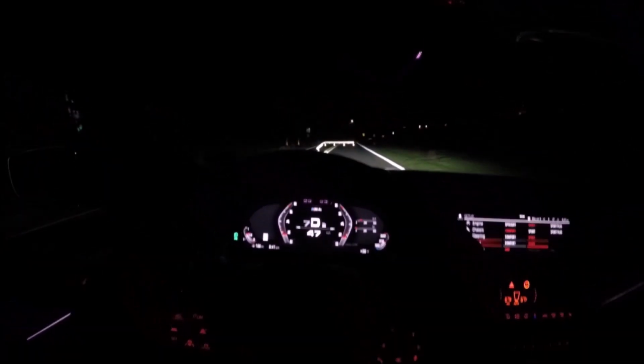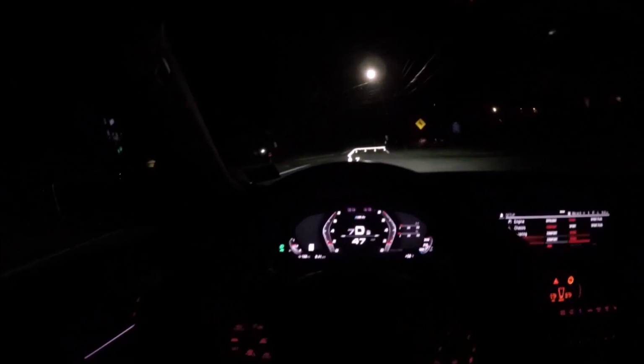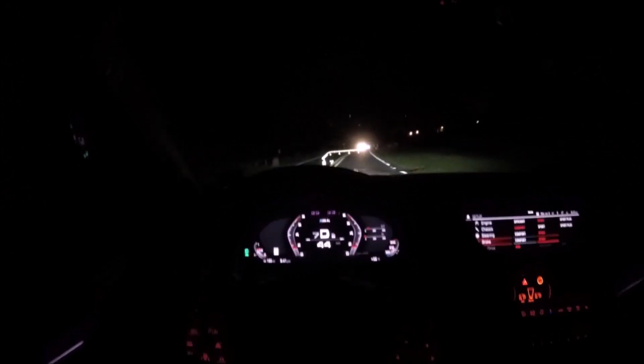Now the stereo is very good. I can't play you any music. Now you have the neck scarf, so you have heated seats and you could get cooled seats. This doesn't have cooled seats, and the only other thing I can think of as to why it doesn't is because it has the full leather. I believe with a full leather car, you probably can't get the cooled seats because they probably have to be perforated for the cooled seats.